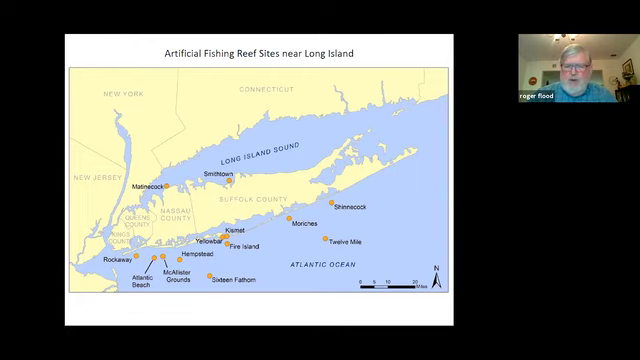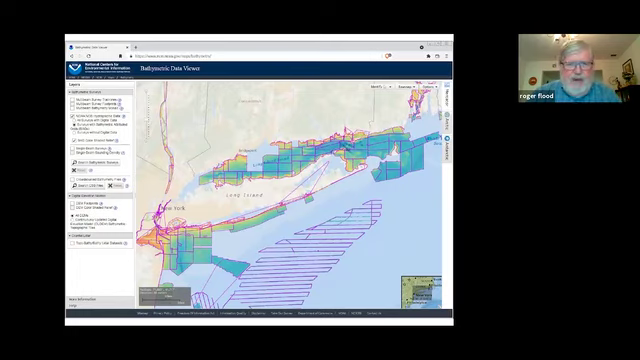So these are places we've done work, and nowadays we can see this on the web, which are places that NOAA's been working, and they've been particularly active around Long Island. After all, Long Island is a major shipping route into New York City. Lots of barges go through there.